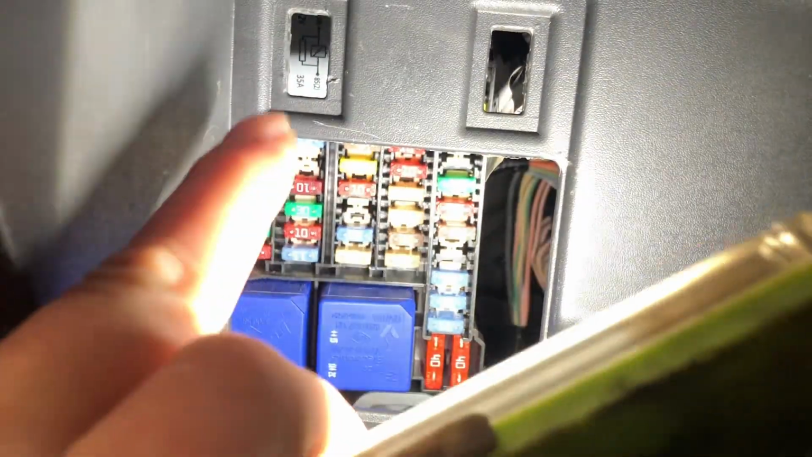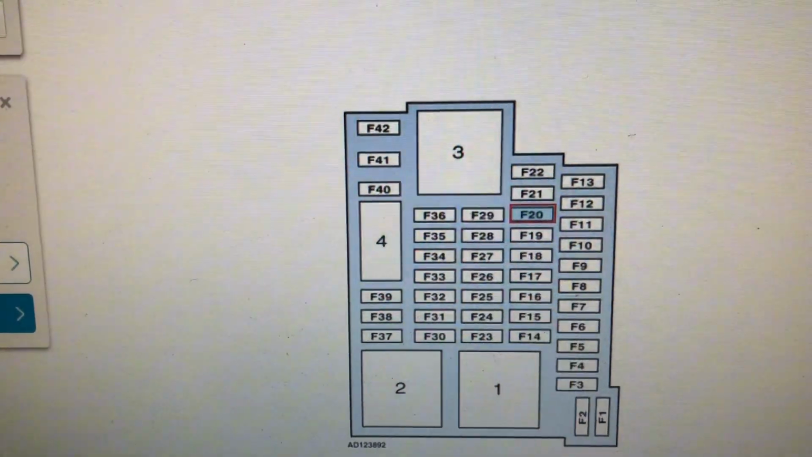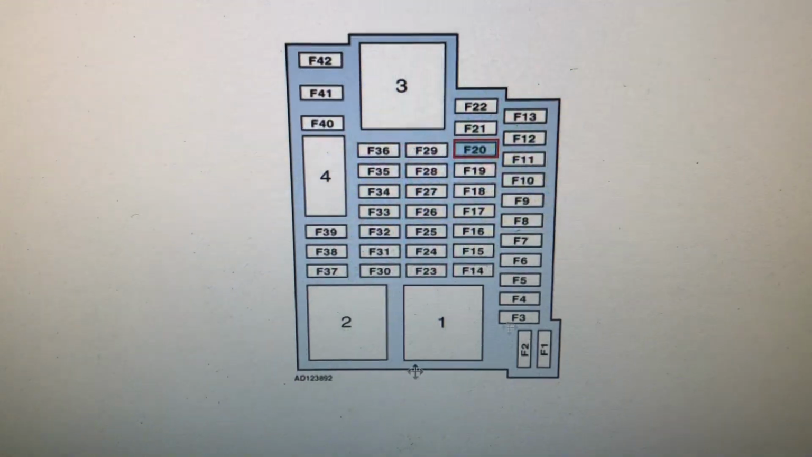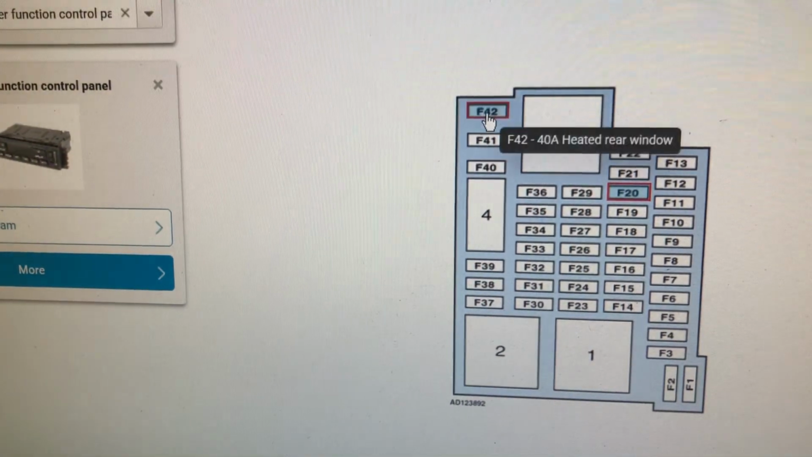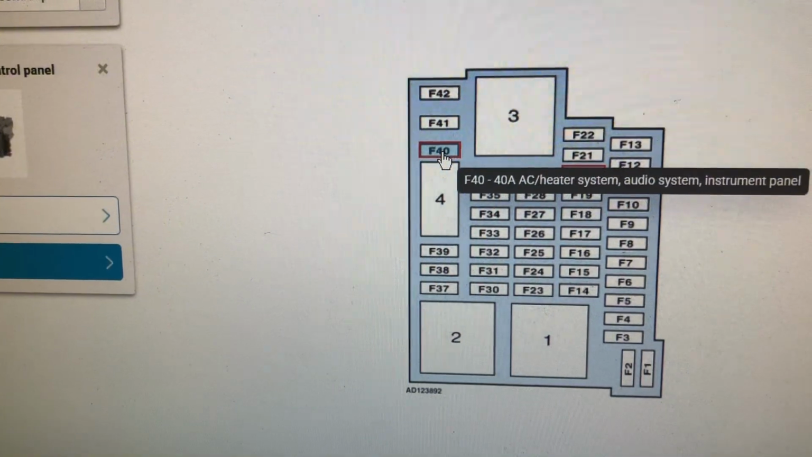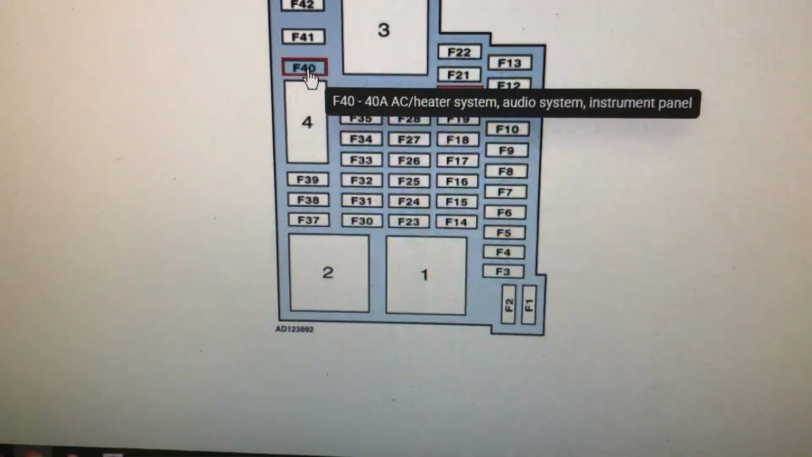Well, actually, I'm going to look on Autodata first. I'm going to see which one is for the heater to save me pulling them all out, and then see if we get less than 4 amps, see if it drops down. So, according to Autodata, this fuse here may well be the culprit. So we'll start with that one, and then we'll see which other ones we've got. Nope, wasn't that one. So, with the aid of Autodata, we can either search for it, or we can just scroll over, and we can see that 40 amp one there, AC heater system.